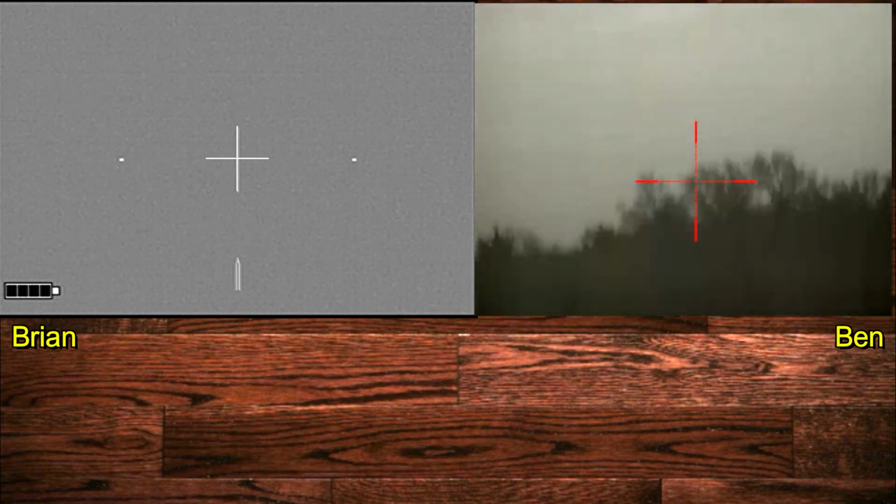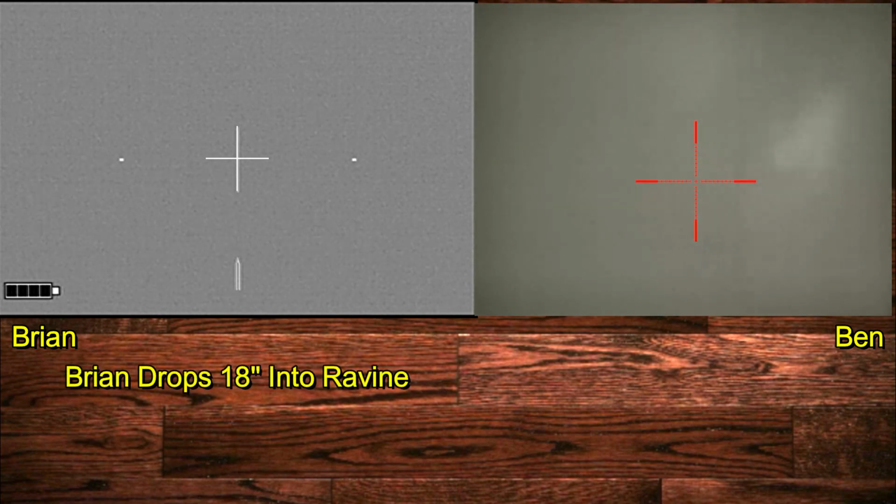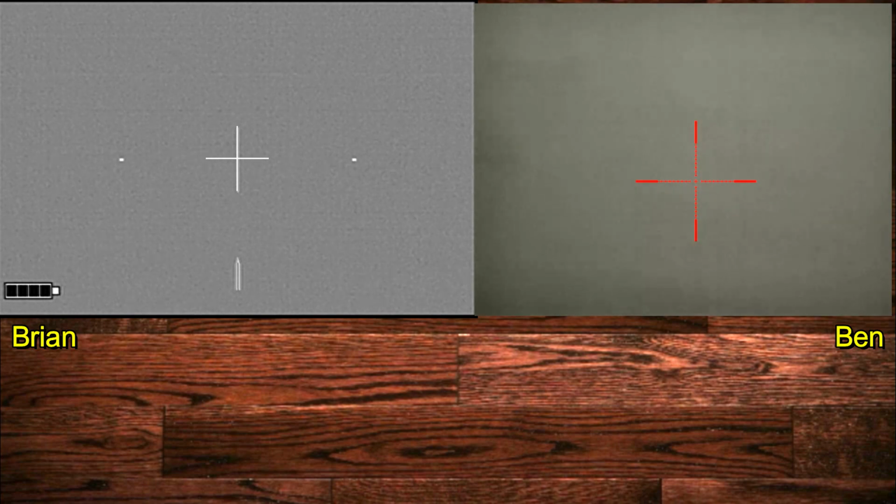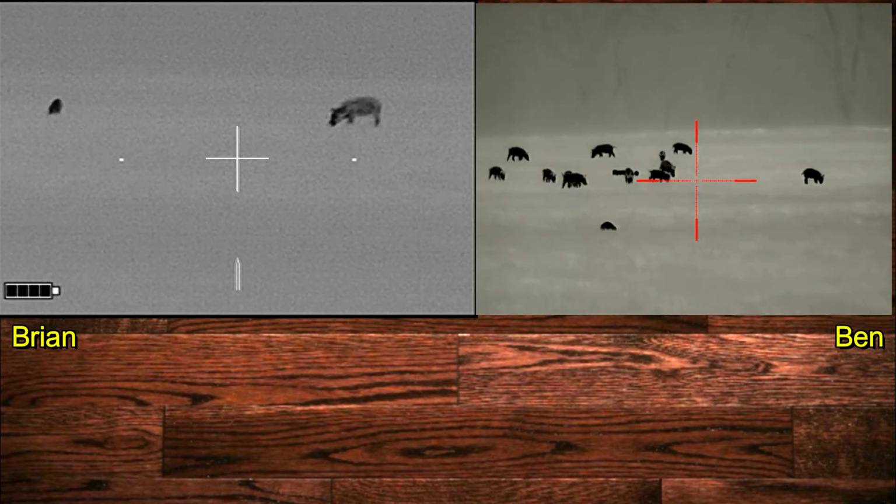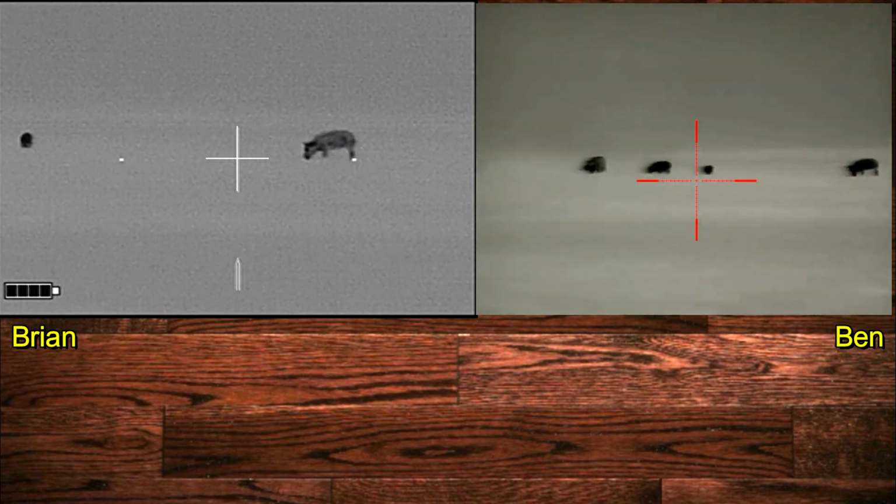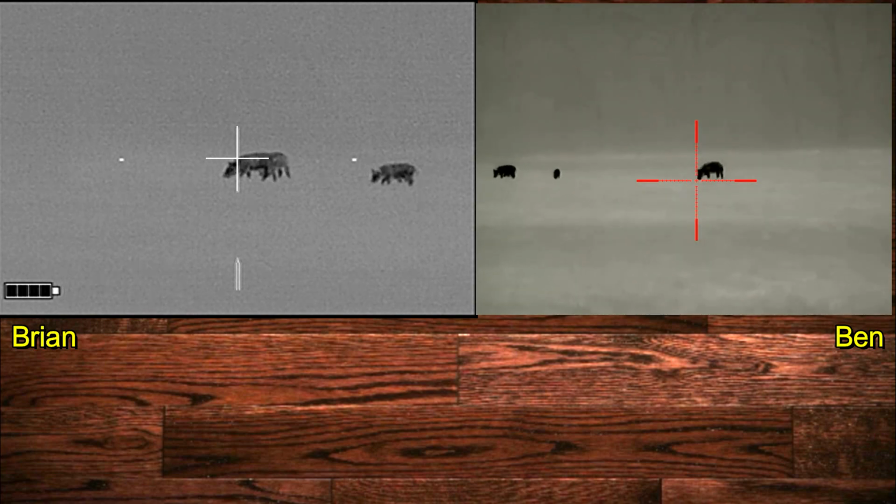Now as we start to move, I'm actually going to fall into a ravine right there. Fortunately, I landed on my feet, warned Ben, and we continued on. Back out of the ravine, up and set up. Why don't you take that one?